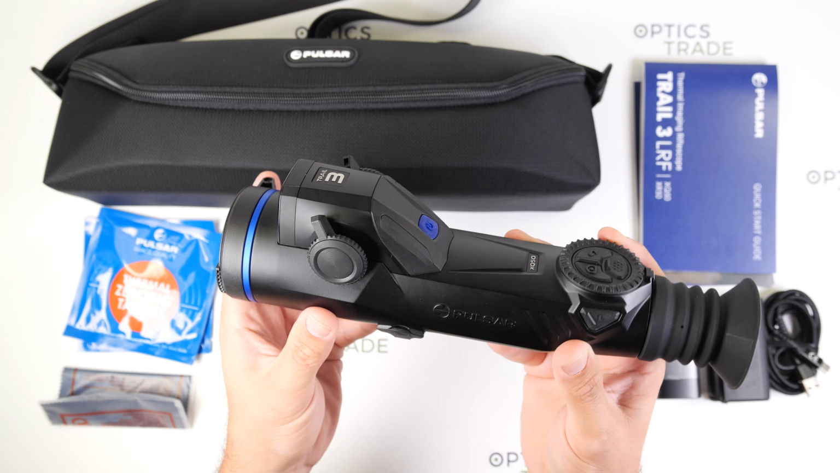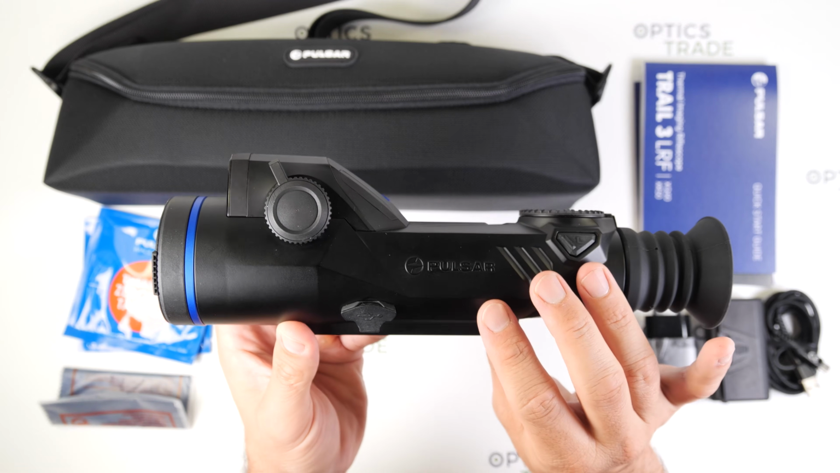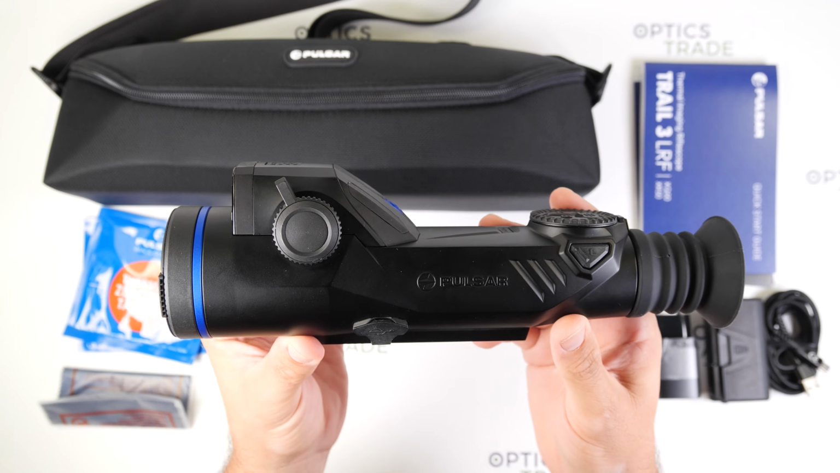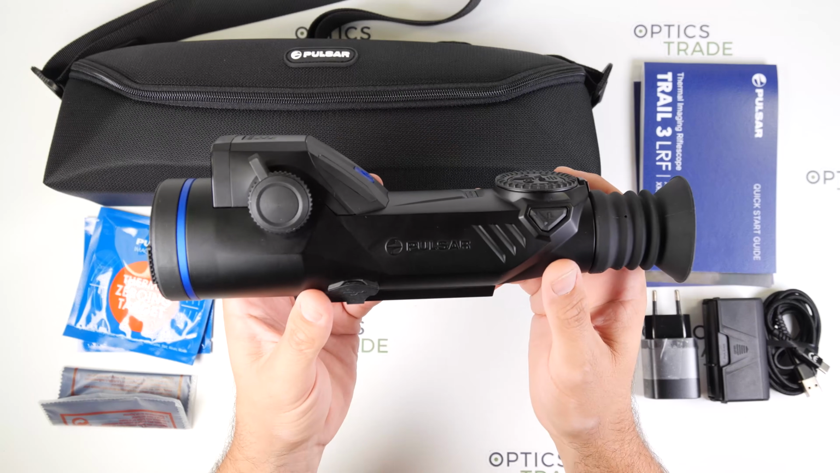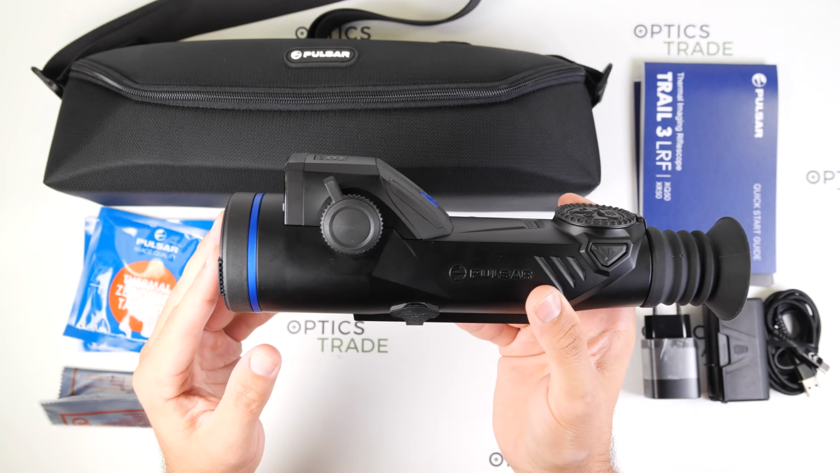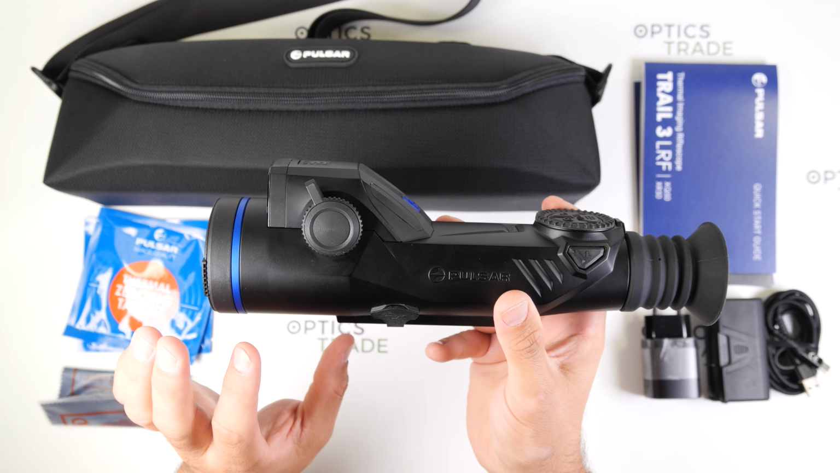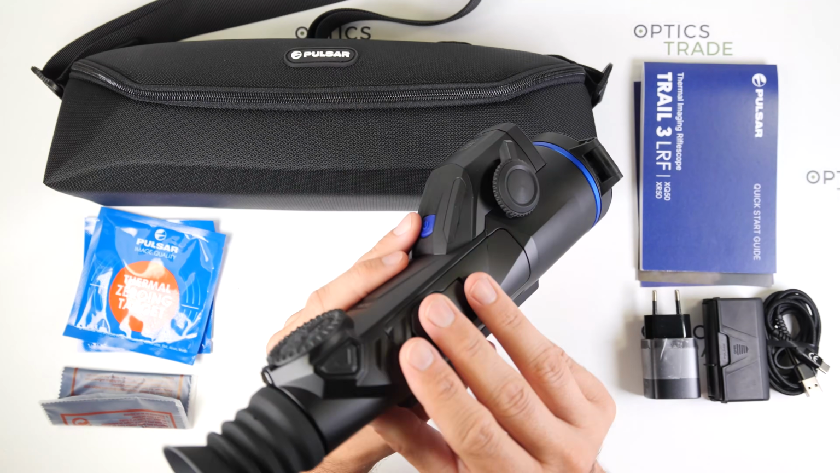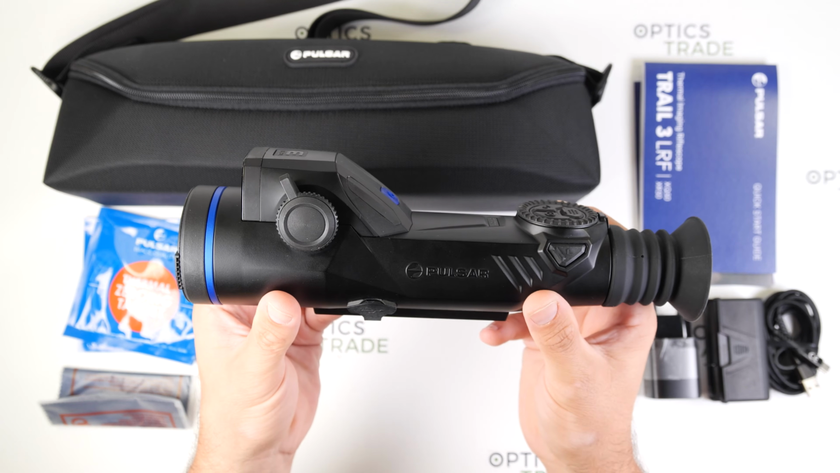And the one-piece design, as you can see here, is completely made out of one piece. It reduces potential failure points, improves the balance of the rifle, and offers excellent recoil resistance. So the Trail series is suitable even for very powerful Magnum calibers like the 300 Winchester Magnum or even 375 Holland & Holland, and it can also withstand a 12 gauge smoothbore recoil as well. Despite its rugged construction, it is also the slimmest and most compact model in the Trail lineup.